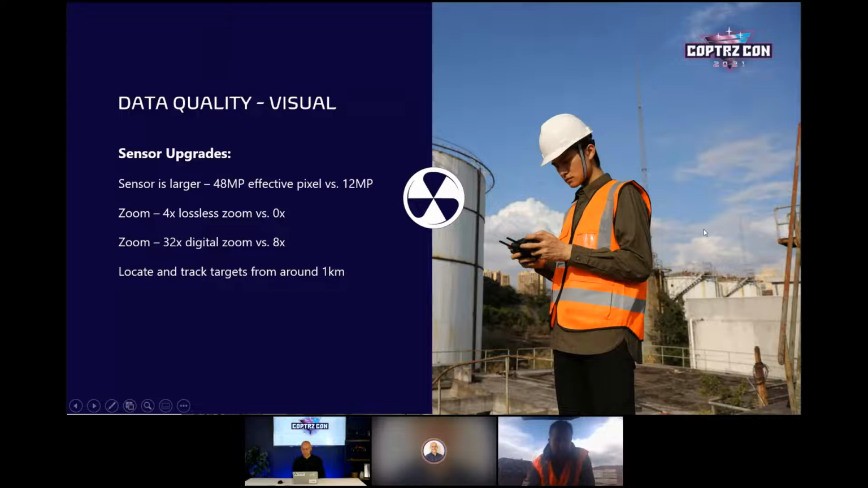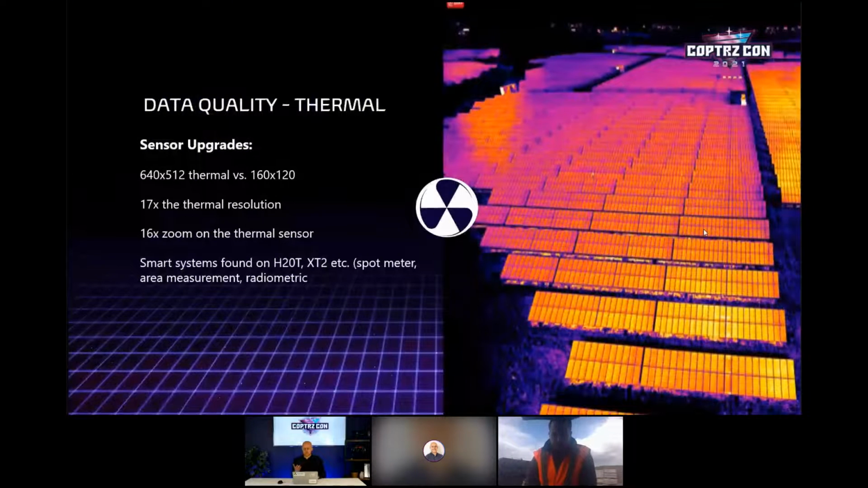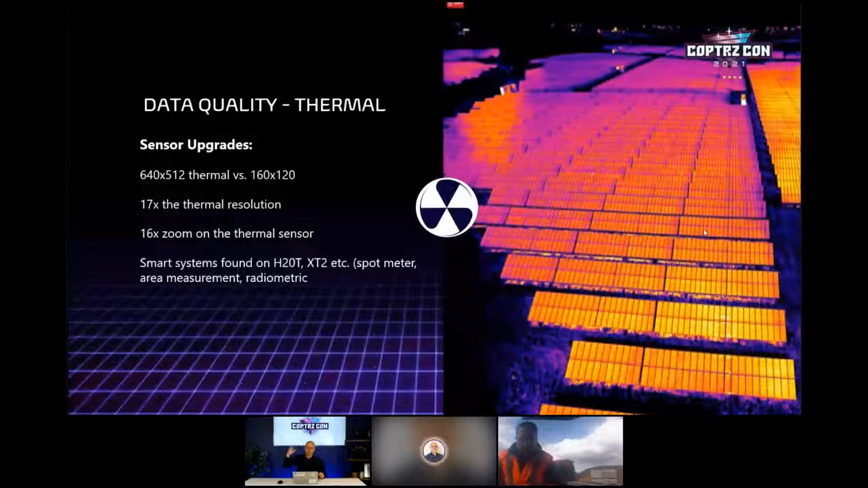Fantastic. Yeah, it's always good to compare them to products and applications that people know, like the Z30. Really good representation to compare that. We have spoken about the thermal quality because it is the main talking point, the 640 radiometric thermal. You get those on the XT2s and the H20Ts, and we won't beat around the bush, they're expensive bits of kit. So putting this technology on a system like a Mavic, brilliant.